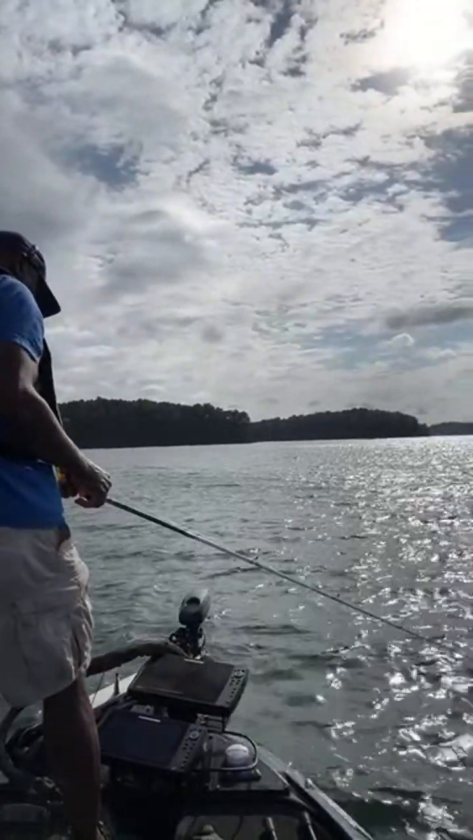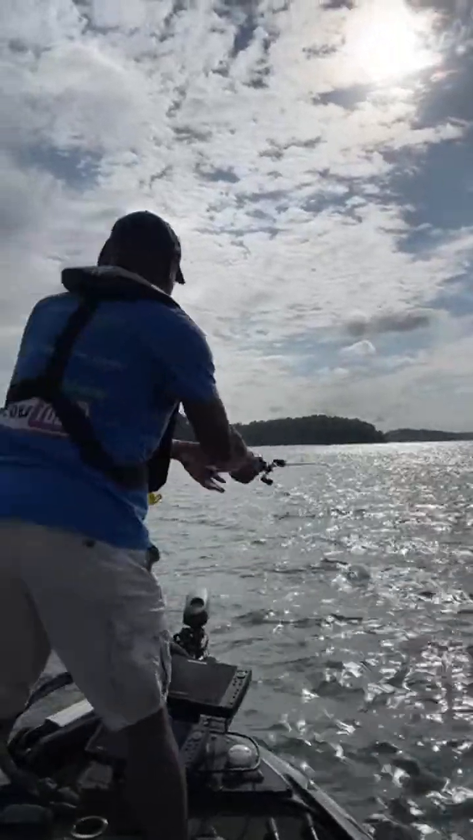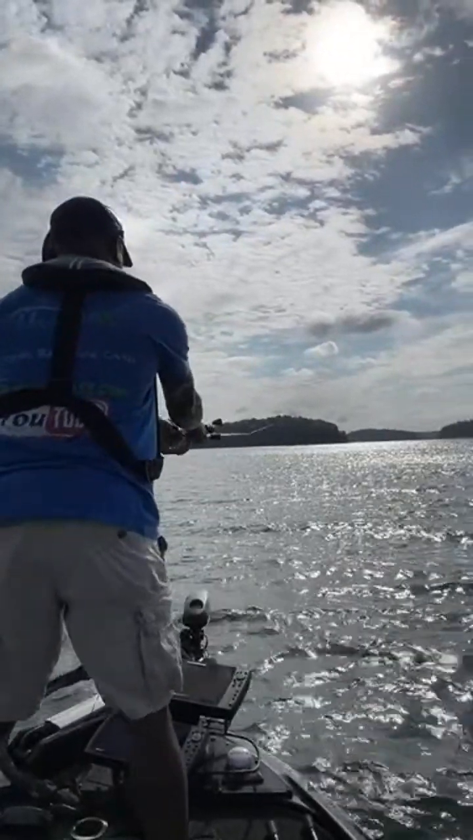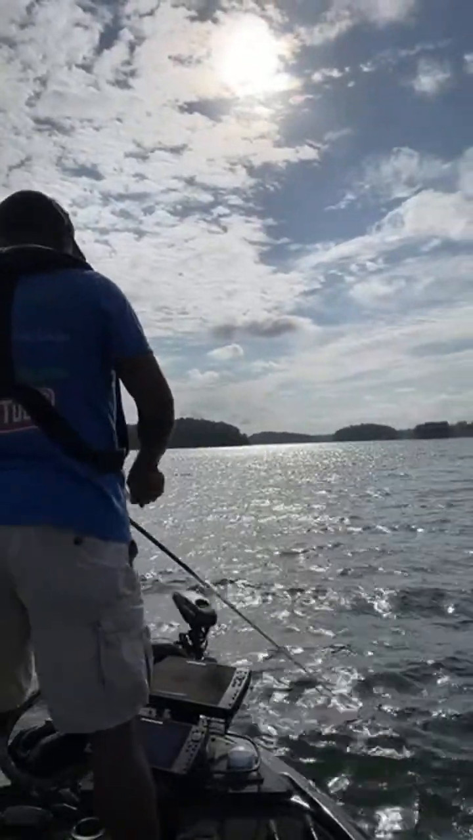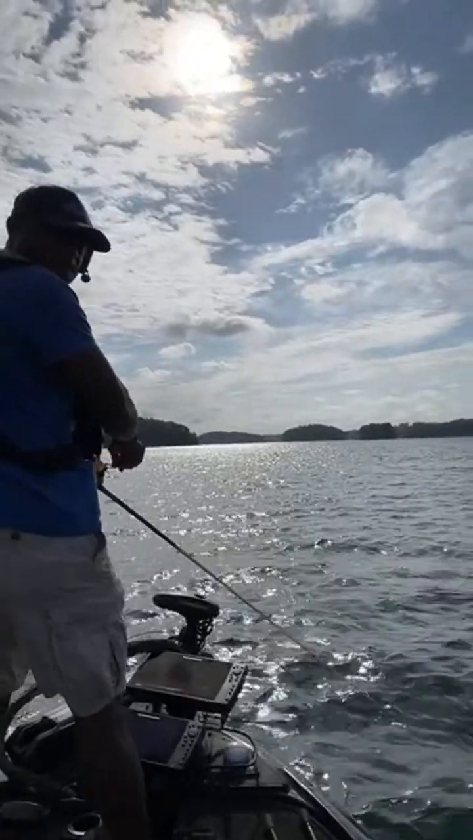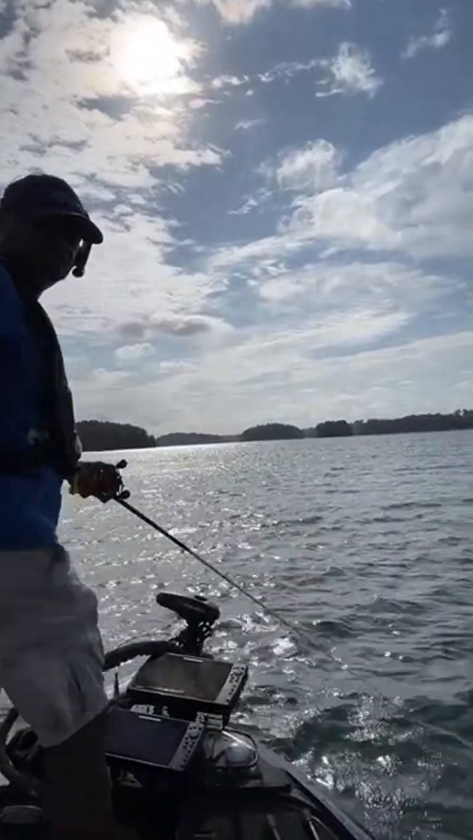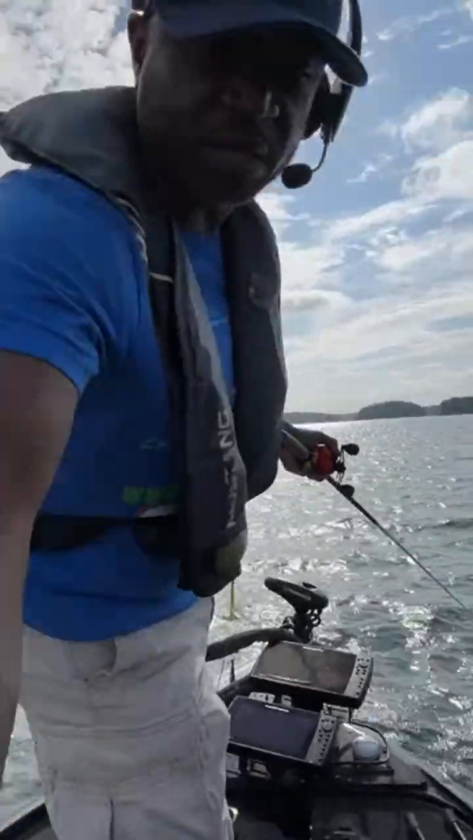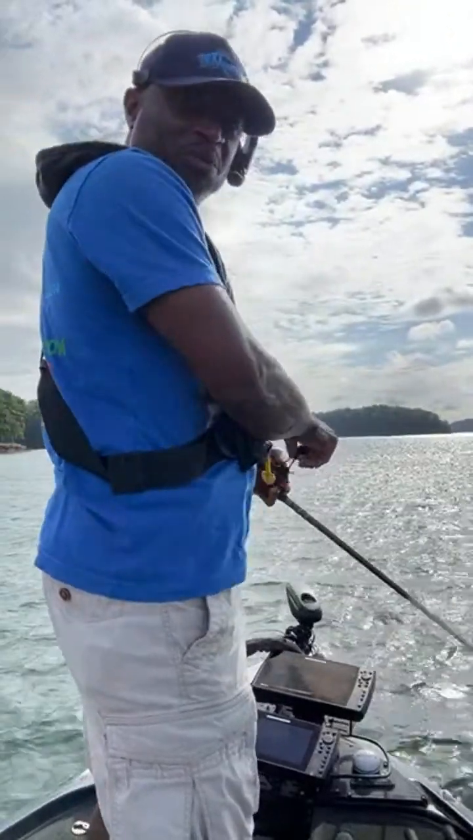Let's take another look again. Get lined back up. All right, so this wind is picking up, guys. The wind is making me nervous because I do not want it to blow this camera off the boat.